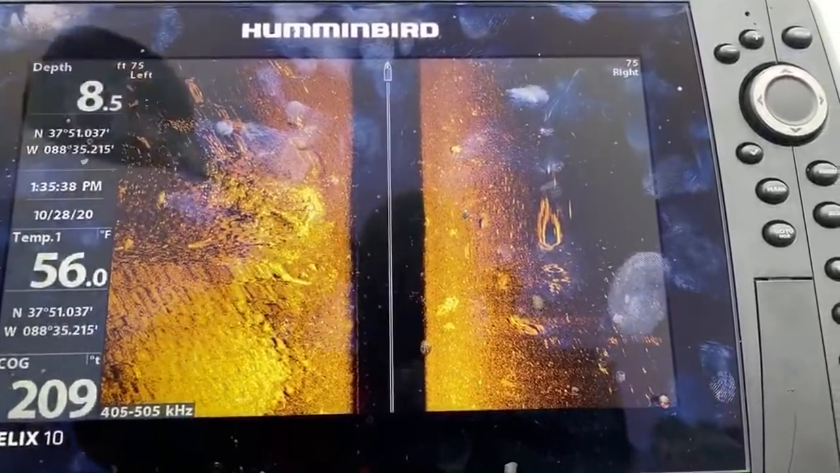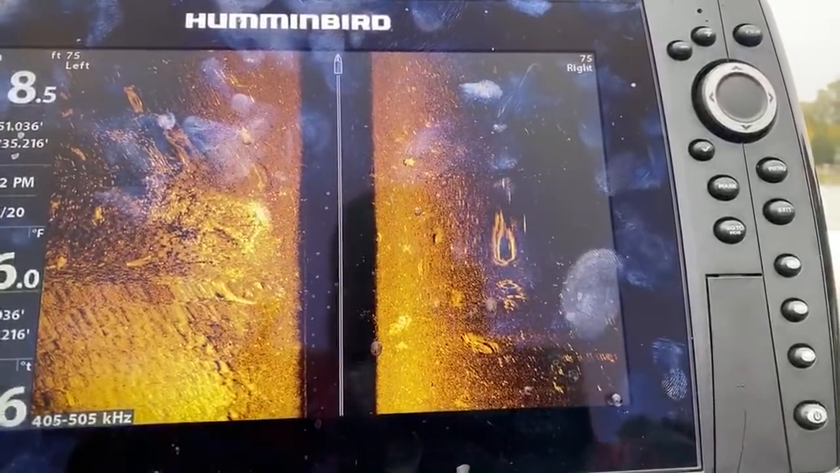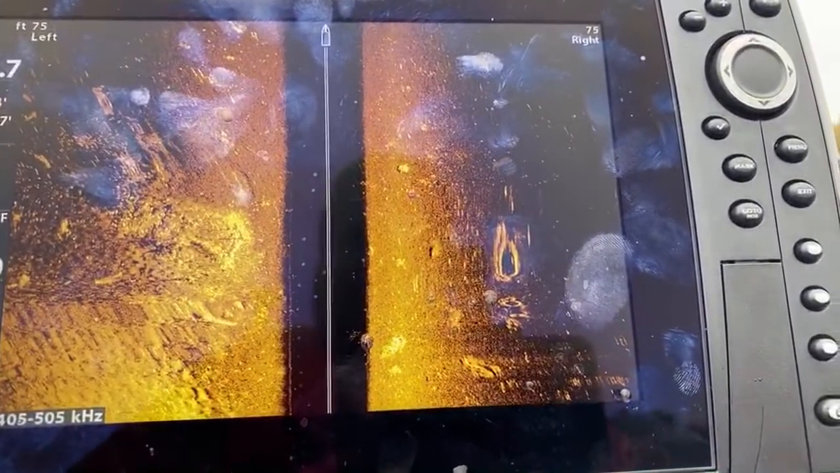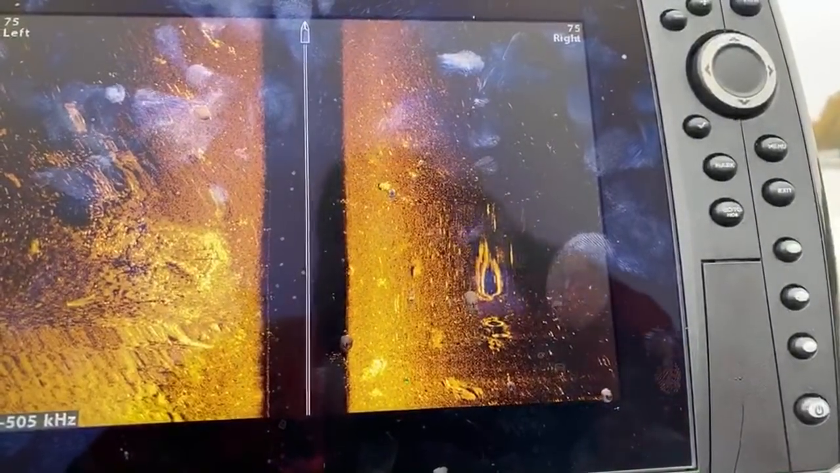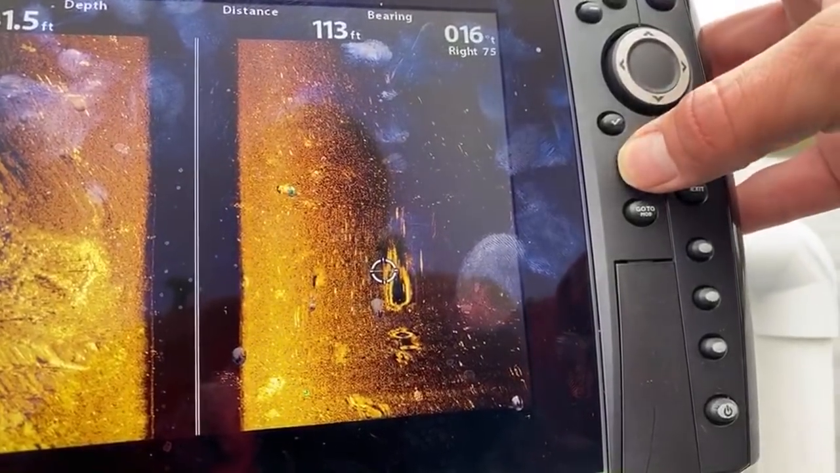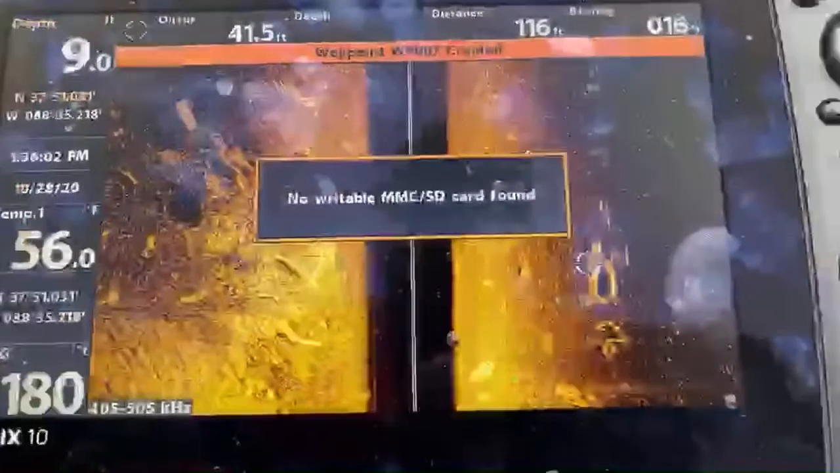Hey, I like my fancy seat. My butt is happy, okay? All right, let's see if I can mark it, because once again, I can't mark. Well, I guess I could mark it as a GPS. See? Non-rideable card found. Dadgummit.